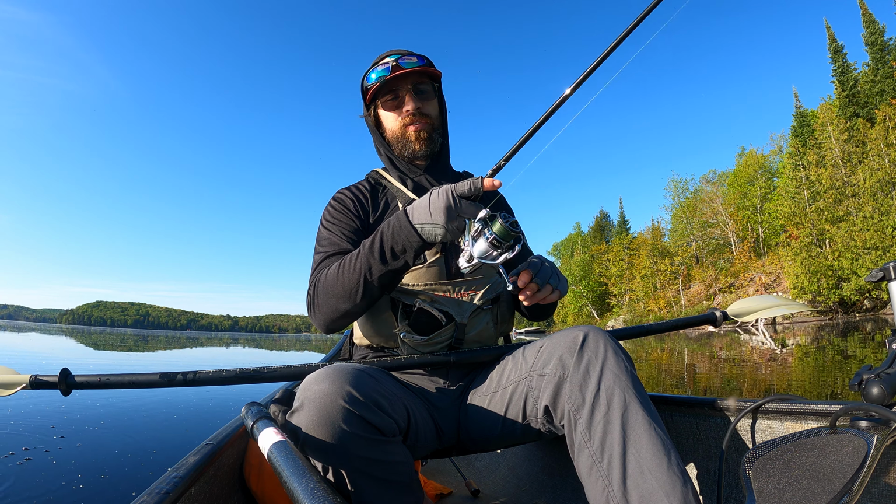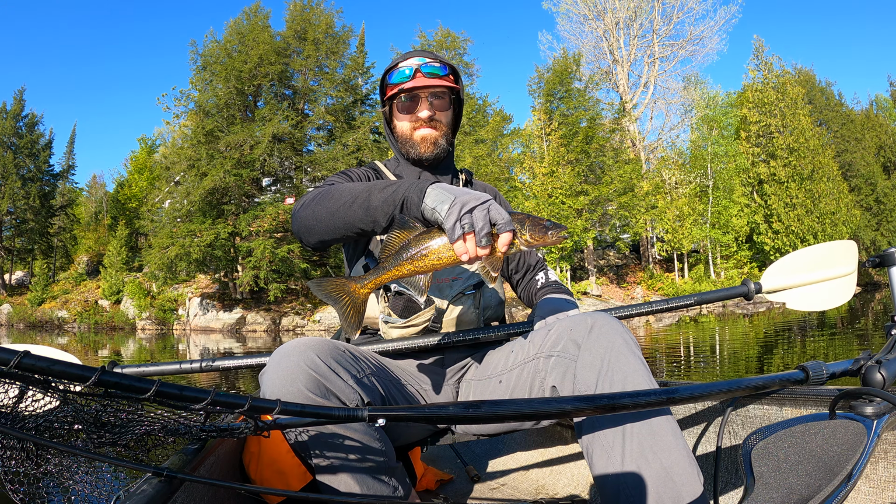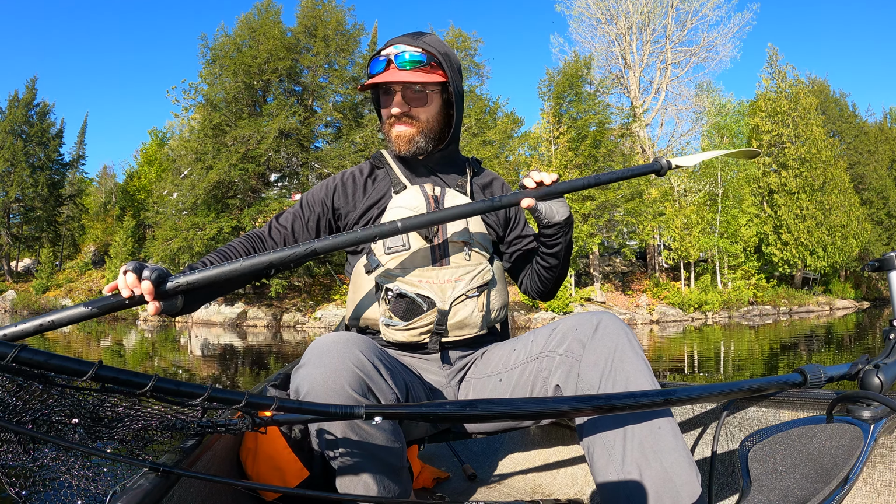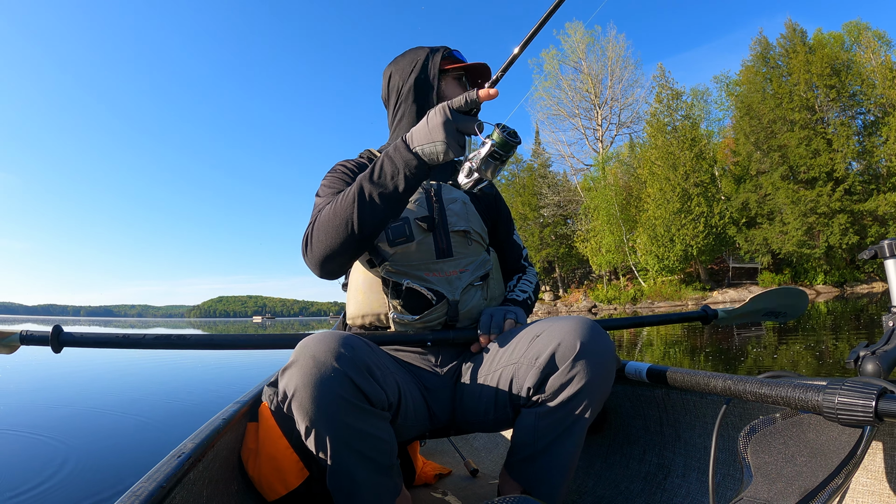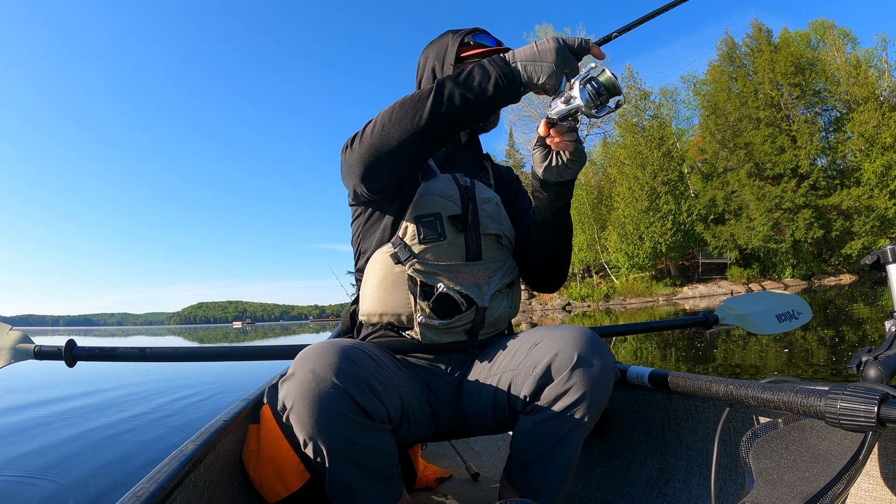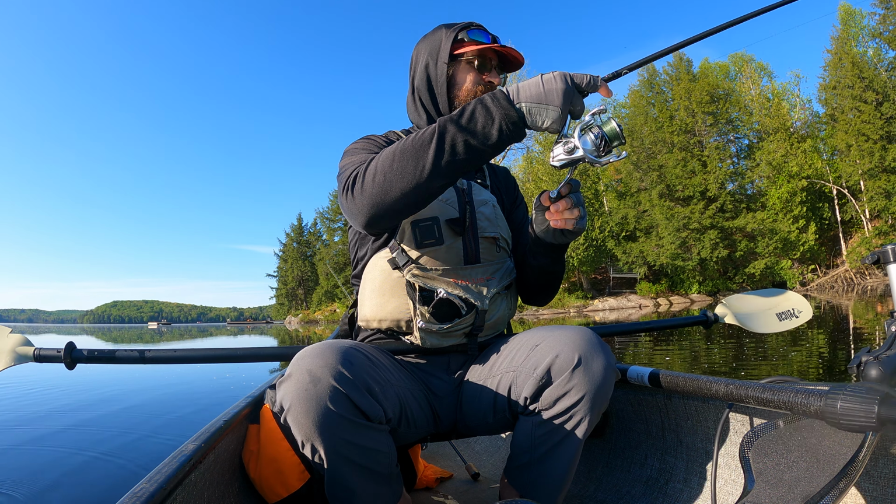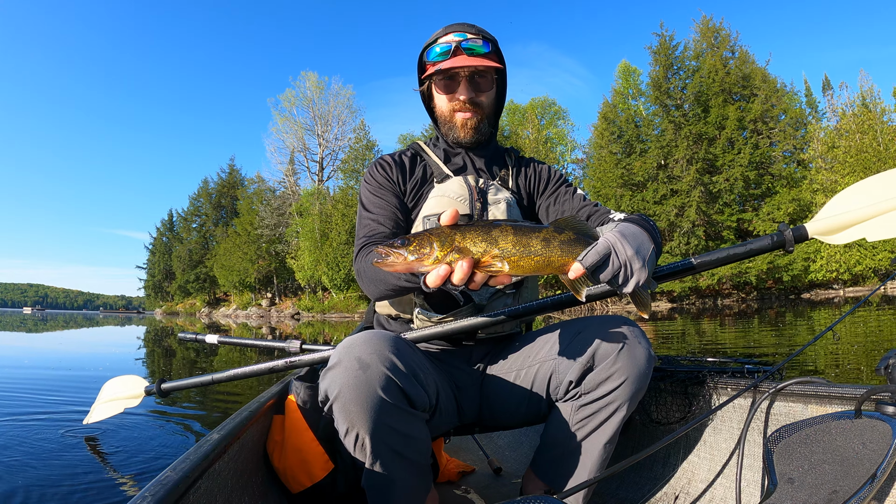Always a chance it's a walleye when it doesn't shoot up right away. Nice little fish. Let's release it. Another pretty one.